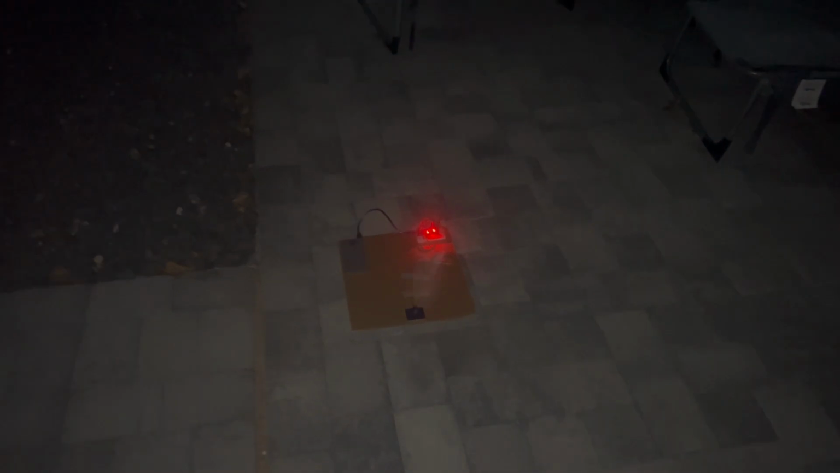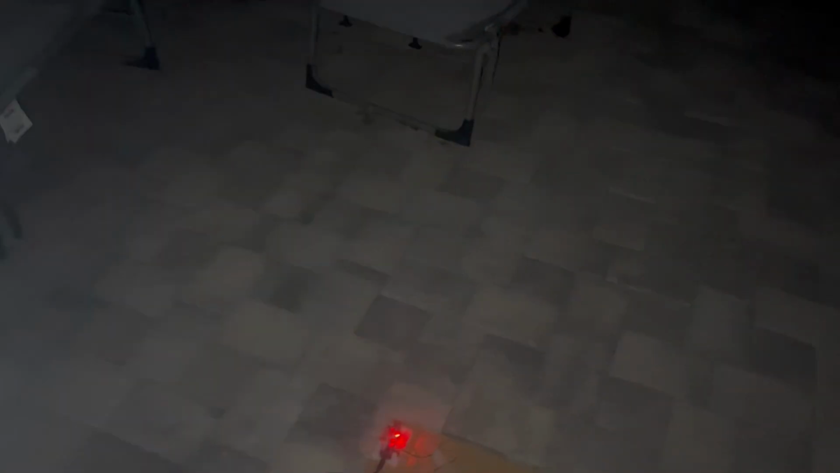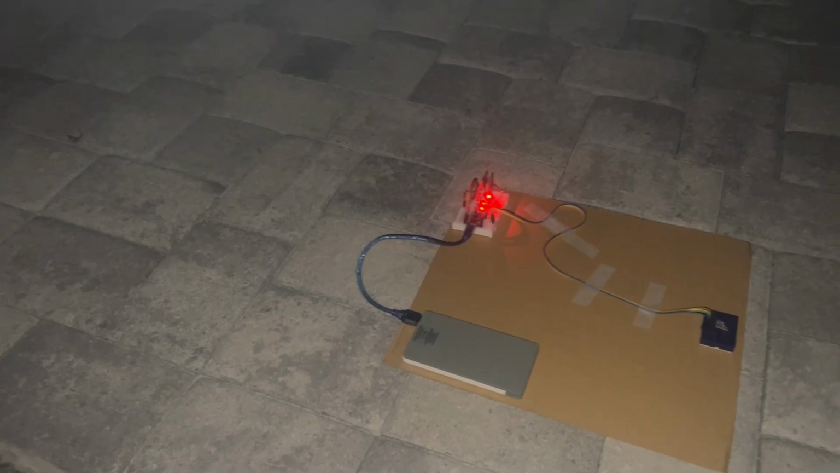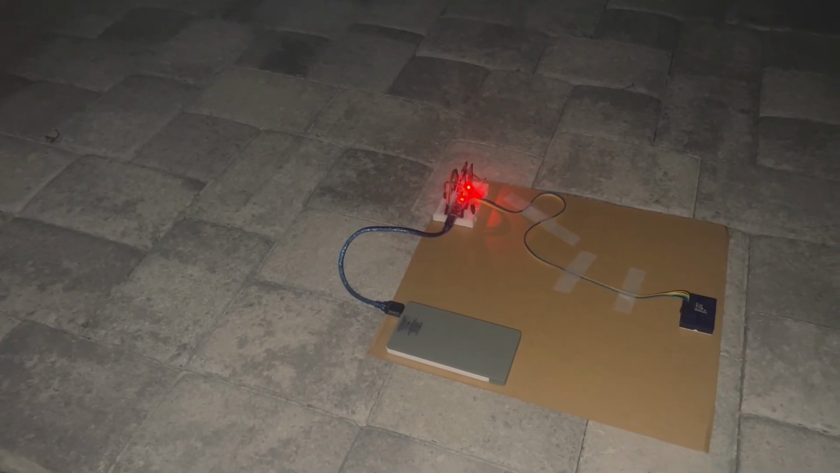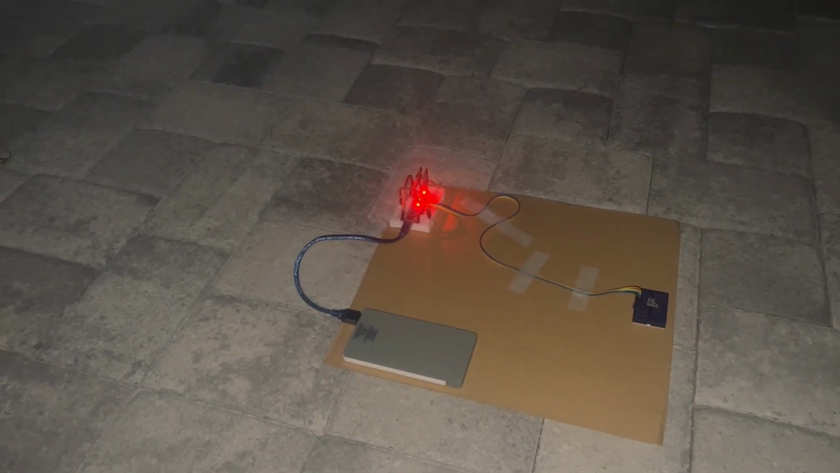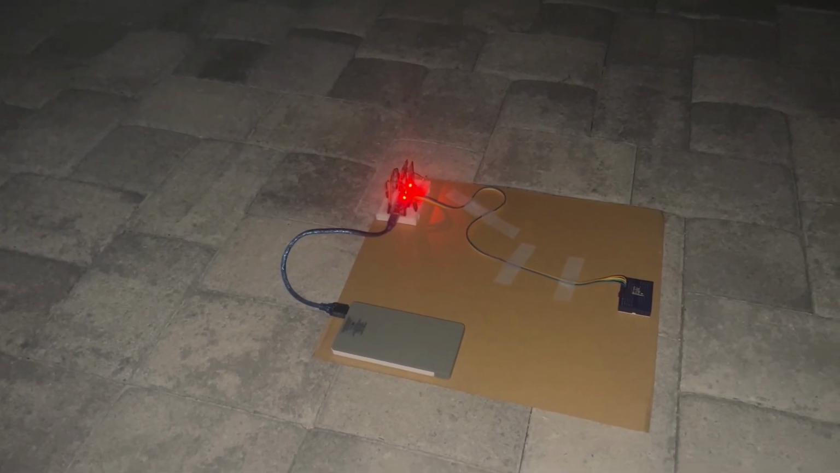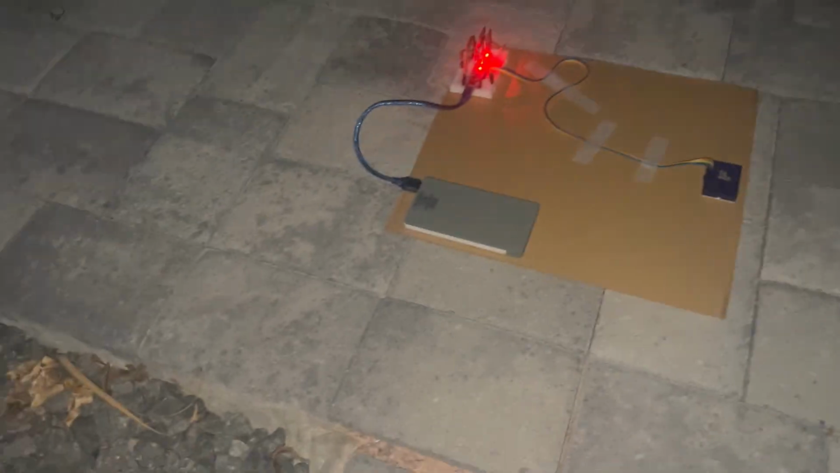I have 2 identical temperature logging setups. This one here underneath open sky and that one over there underneath the gazebo. Now everything is kept identical. They're both the same height off of the ground. They have the same cardboard surface base, the same equipment on them, and the same equipment layout. The only difference is whether the sensor can see the open sky or not, and the battery packs used are different. They both are 5-volt battery packs, but I don't have 2 matching ones.